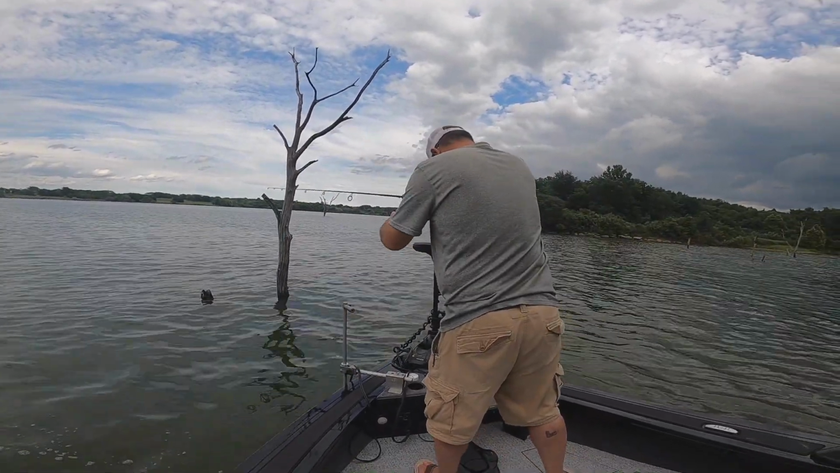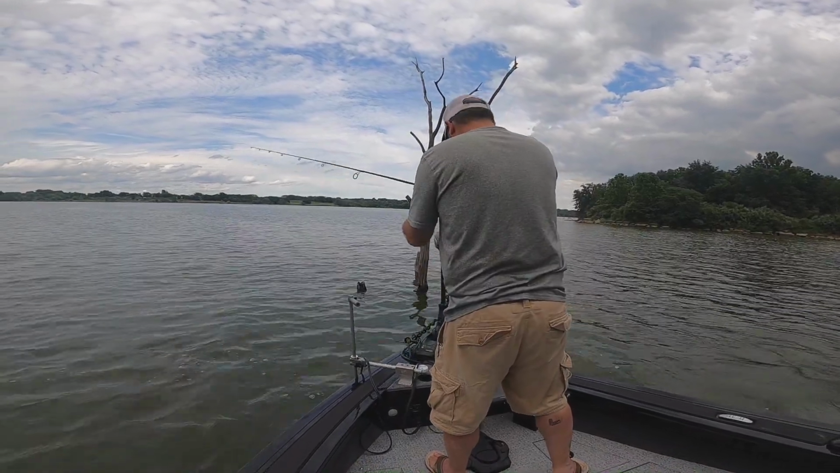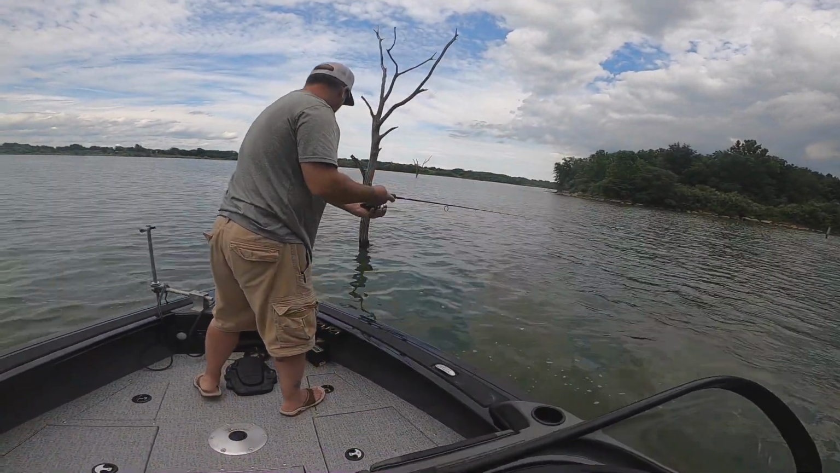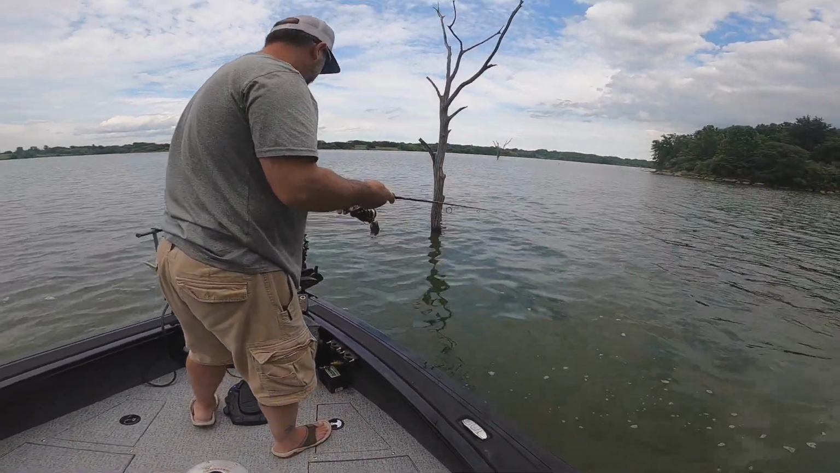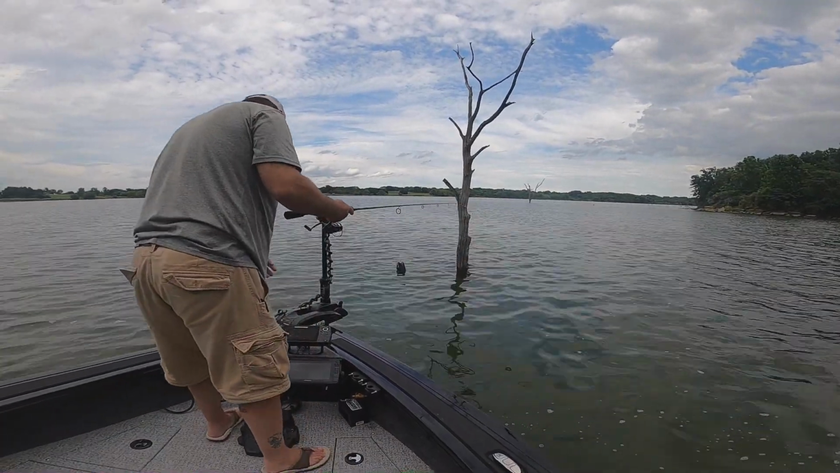that would be impressive. It's a good looking tree though. This tree right here is in 20 foot of water, also about a 30-foot tree, but the majority of it kind of split in half, half in, half out, with 40 seconds left.